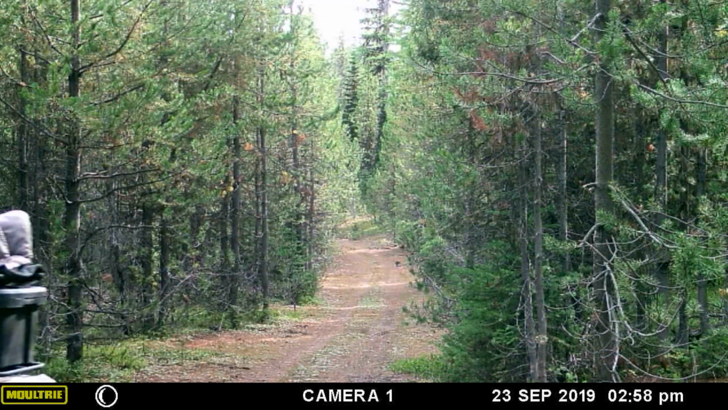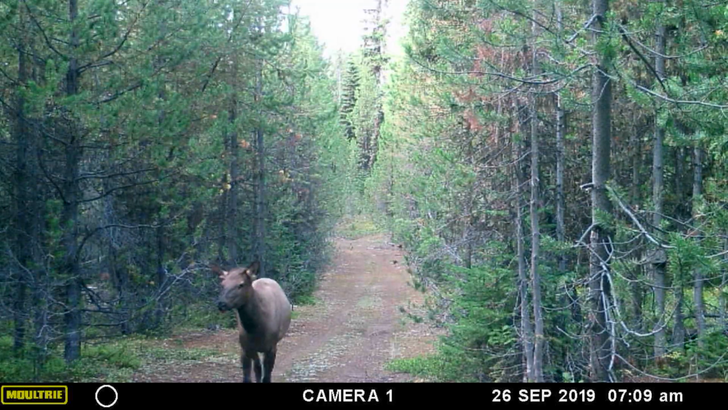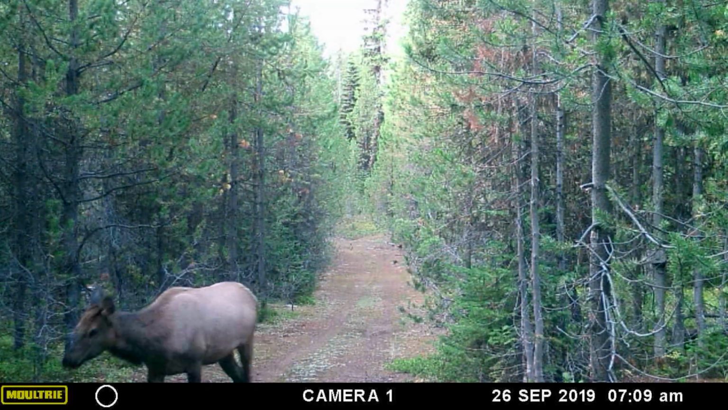There we are hauling the camp back the day after the season. And then the activity starts picking up after the season is over.